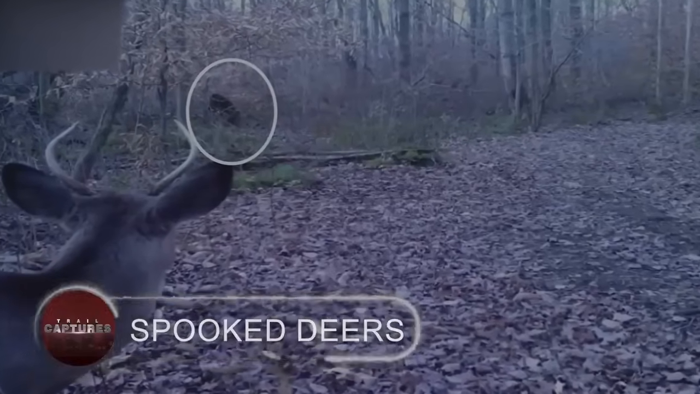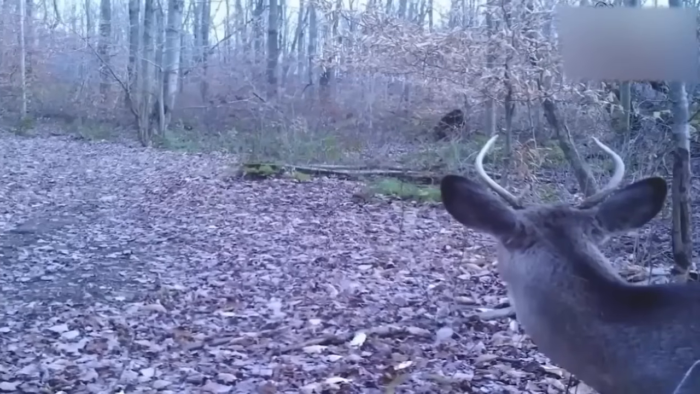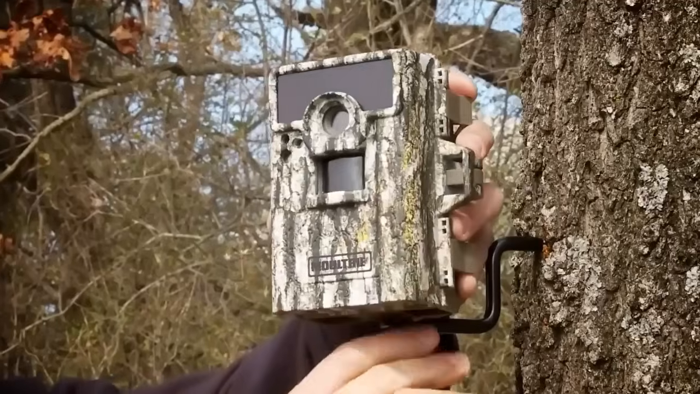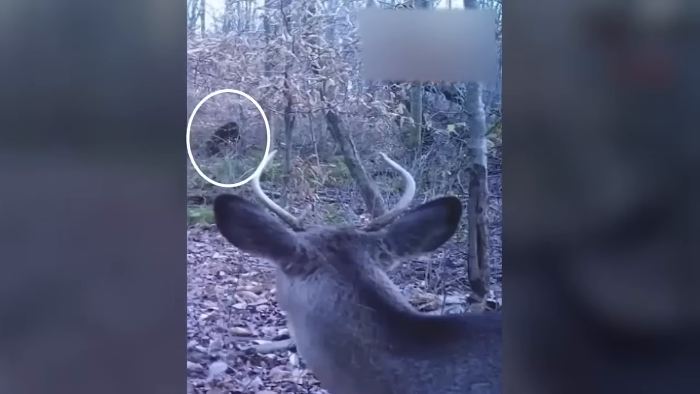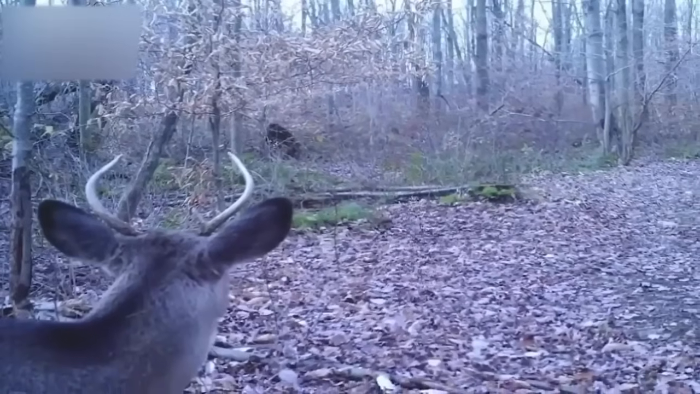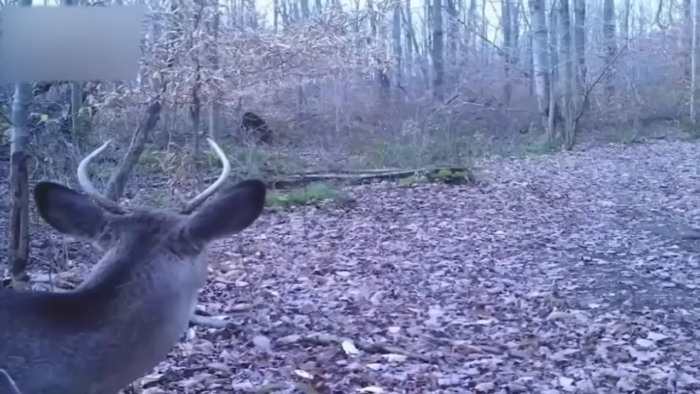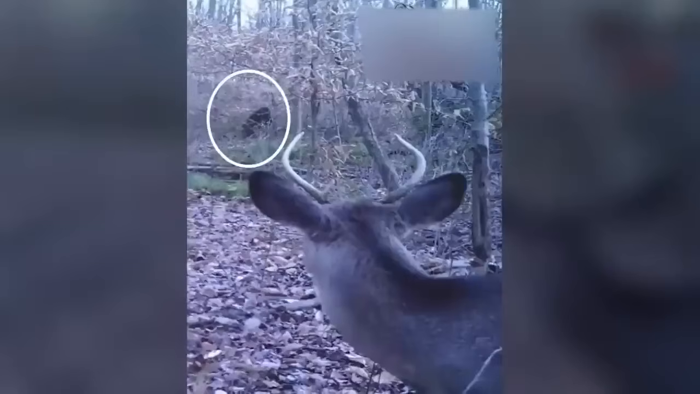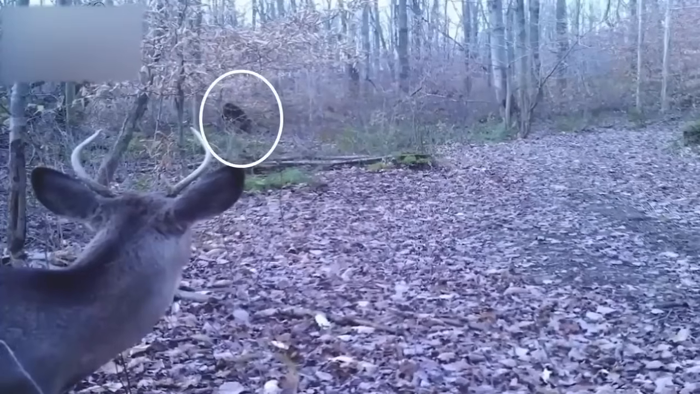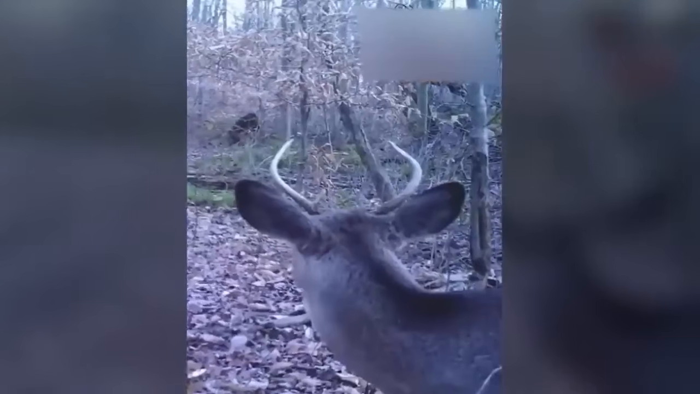Spooked deer. Three deer running in the opposite way from each other. Many are trying to figure out what might have happened to frighten the deer after seeing this image captured by a trail camera. Although I believe I know the answer to these concerns, from the exact track, another camera caught a partially visible deer facing the opposite direction, because that's where the Bigfoot is, right behind the prickly bushes. It's also possible that the deer have seen the Bigfoot here as well, which would explain why they are so terrified.